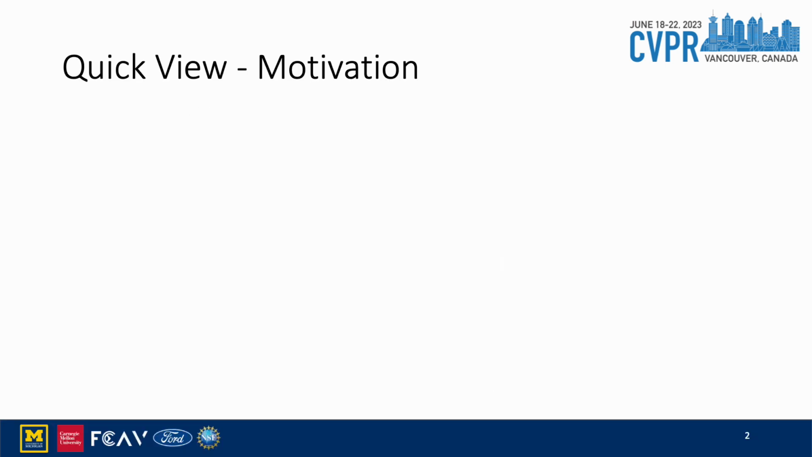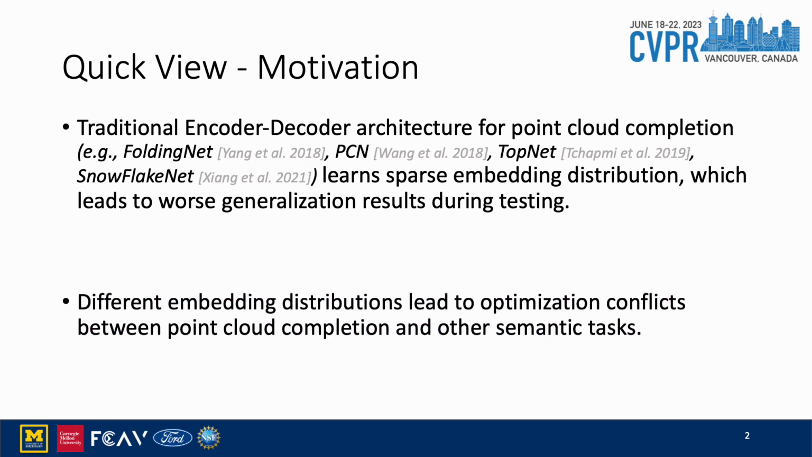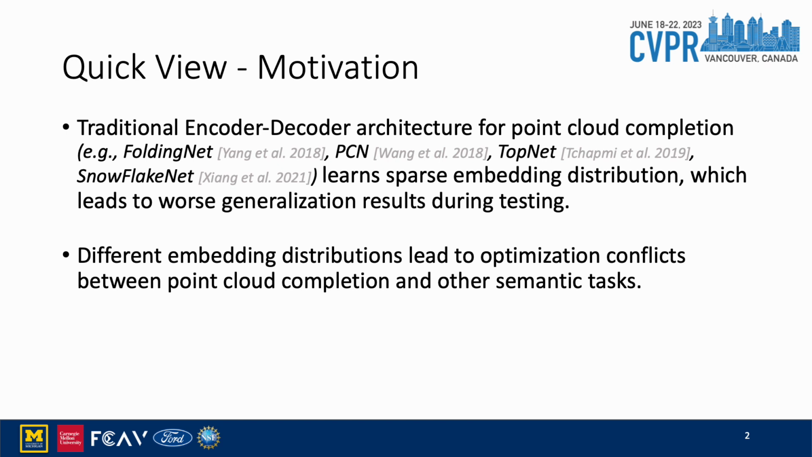We observed that traditional encoder and decoder architecture for point cloud completion learns sparse embedding distribution, which leads to worse generalization results during testing. Also, in the multitask learning setting, existing architectures tend to have worse performance compared to learning each task individually due to different embedding distributions and optimization conflicts.